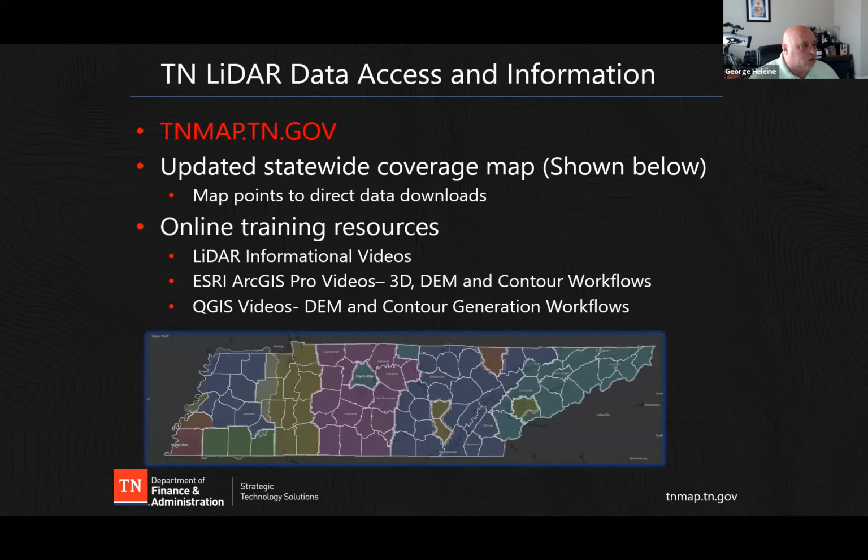And so this one here just kind of gives you an update showing the different collection years. As Zan pointed out, on the US Interagency Elevation Inventory, you can look at that also. But they also have that on the Department of Finance website where you can look at that.